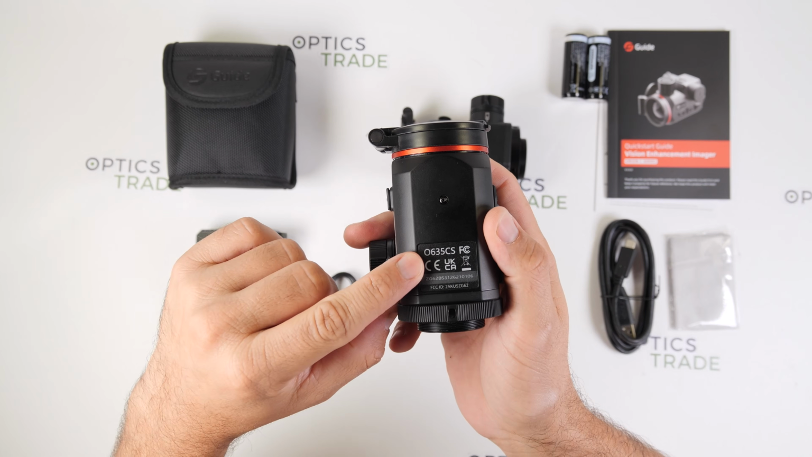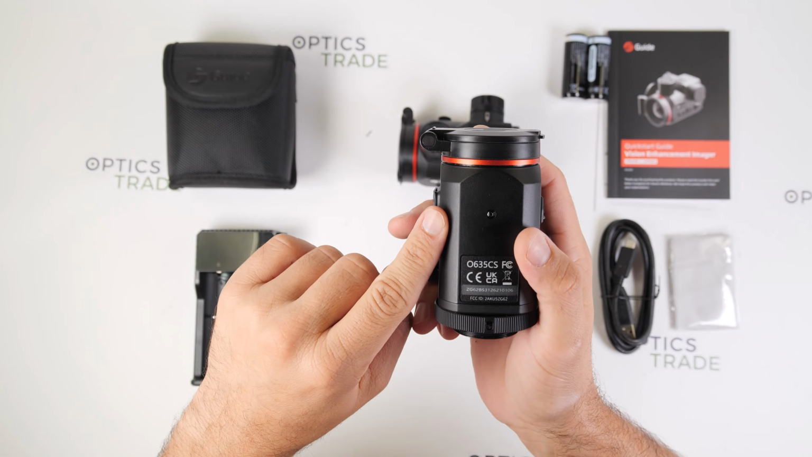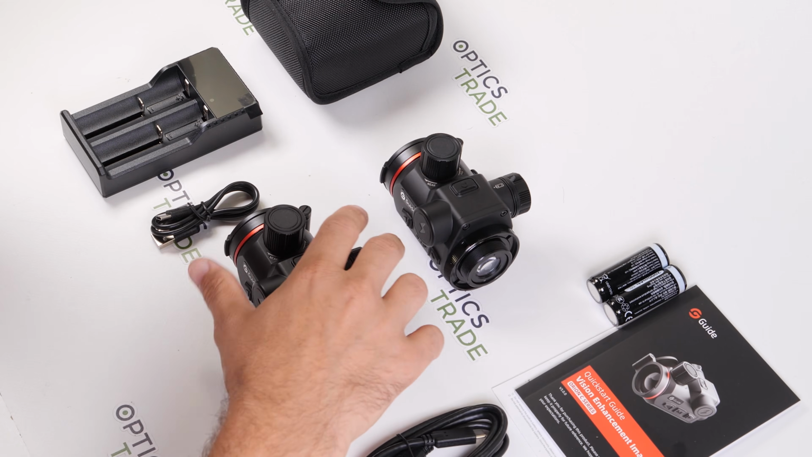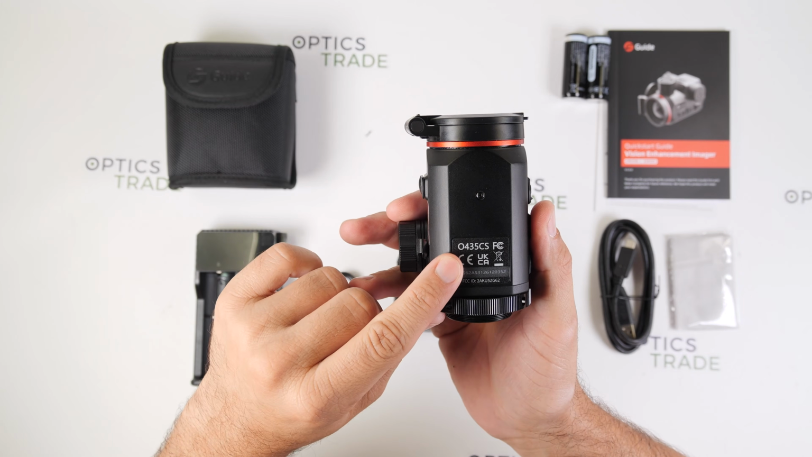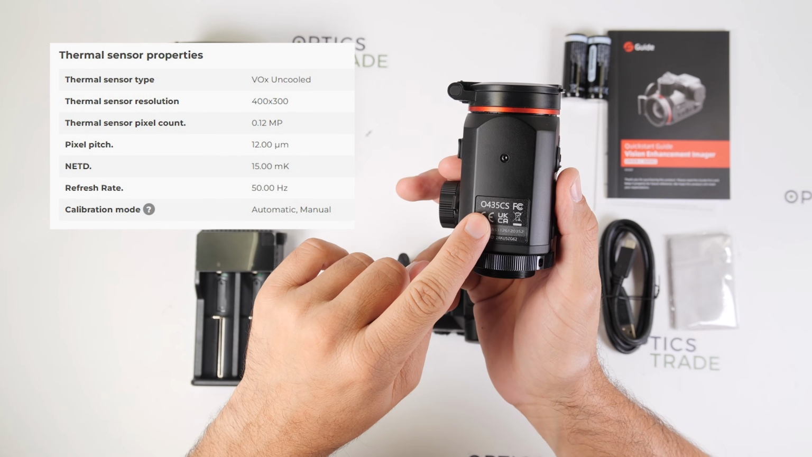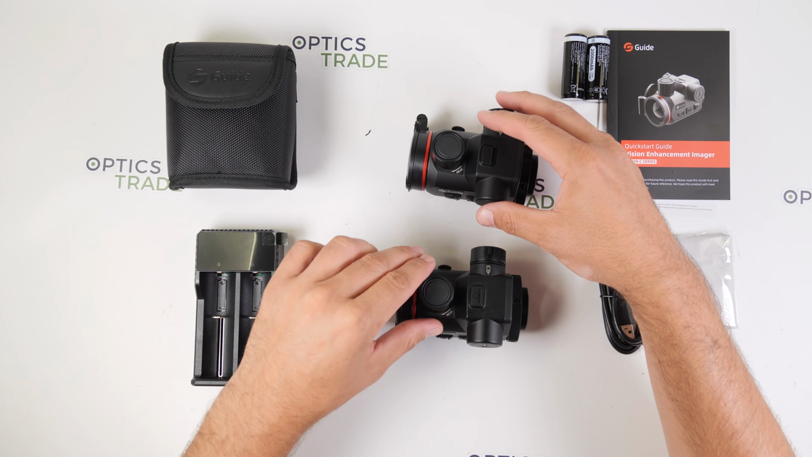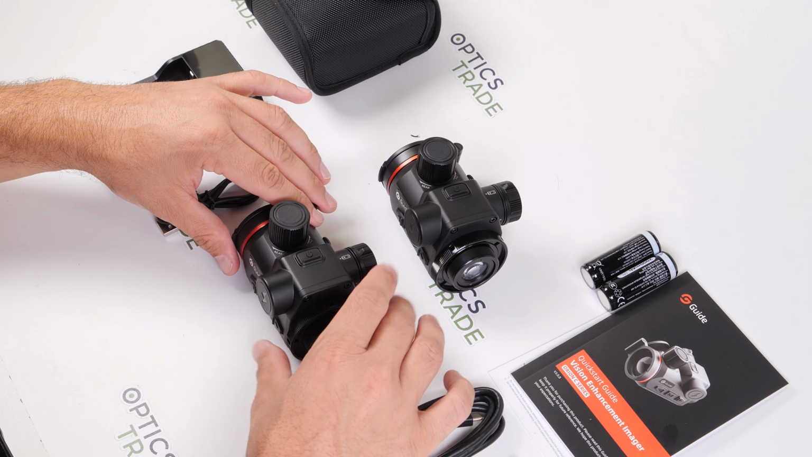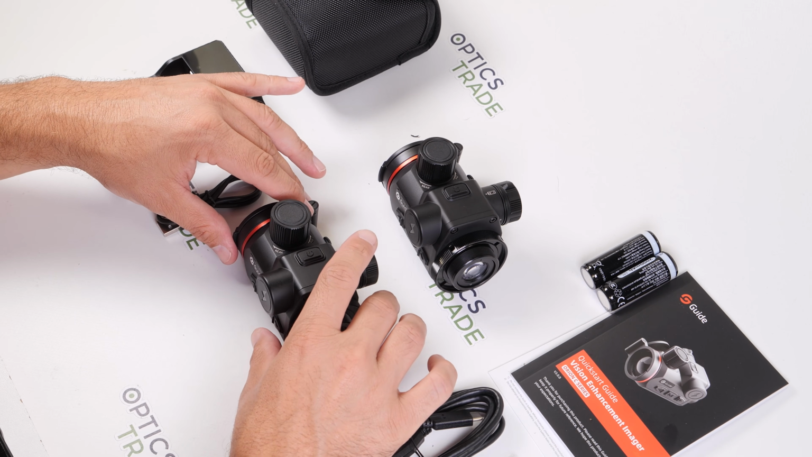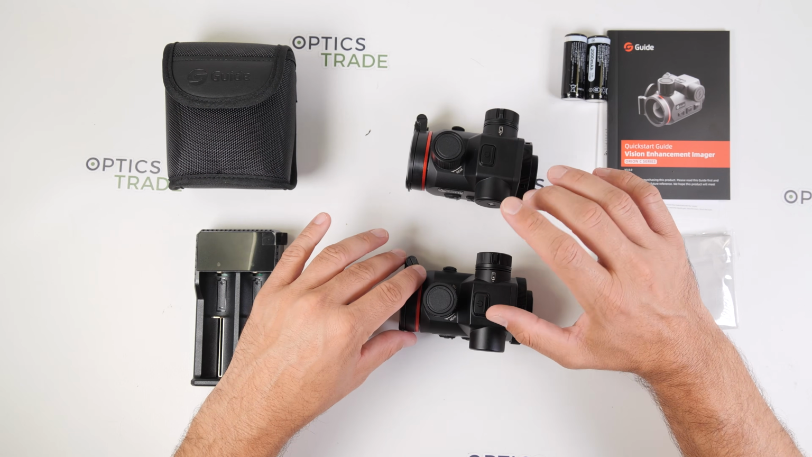The 635 model features a detector with a resolution of 640 by 512 pixels, and the 435 model features a 400 by 300 pixel detector. Both detectors have a pixel size of 12 microns and a refresh rate of 50 Hz. The NETD of both is less than 15 millikelvin, and both can be calibrated automatically or manually.